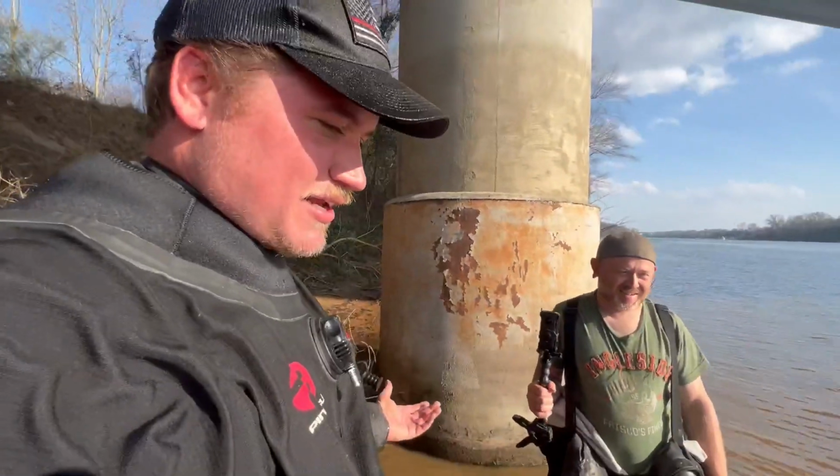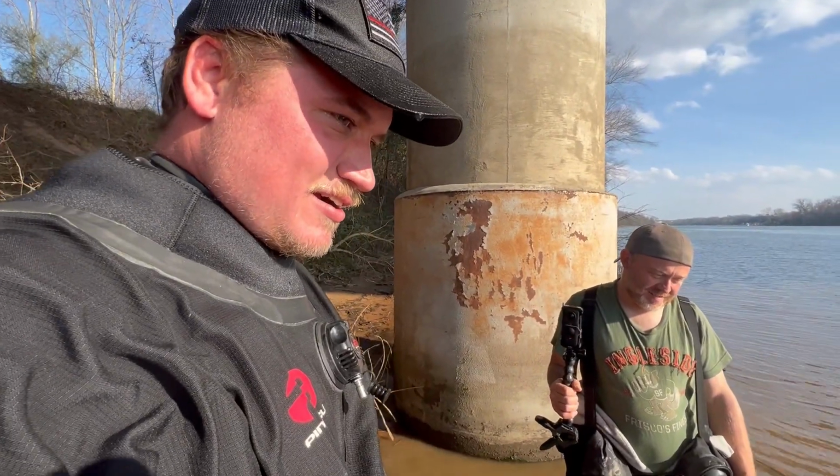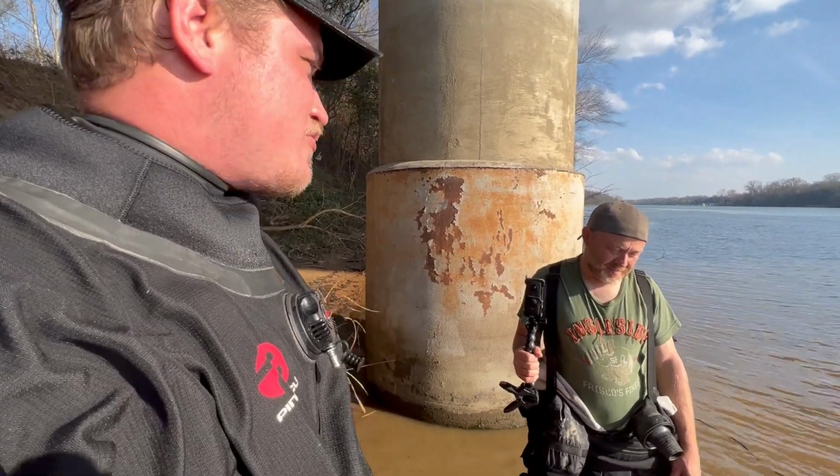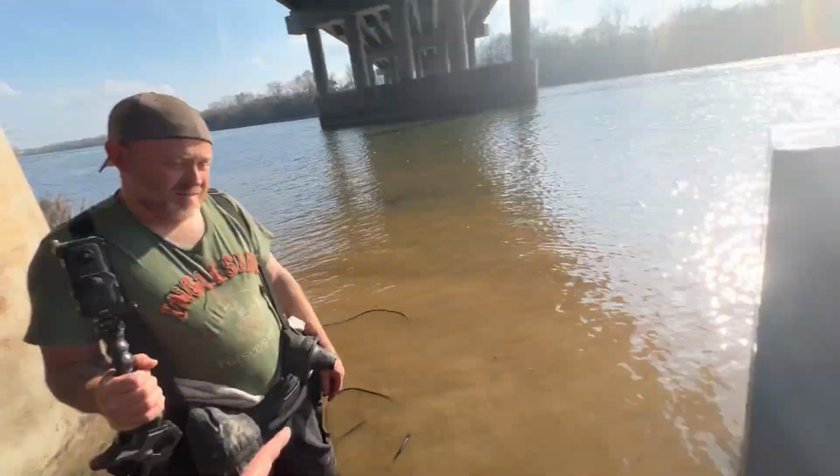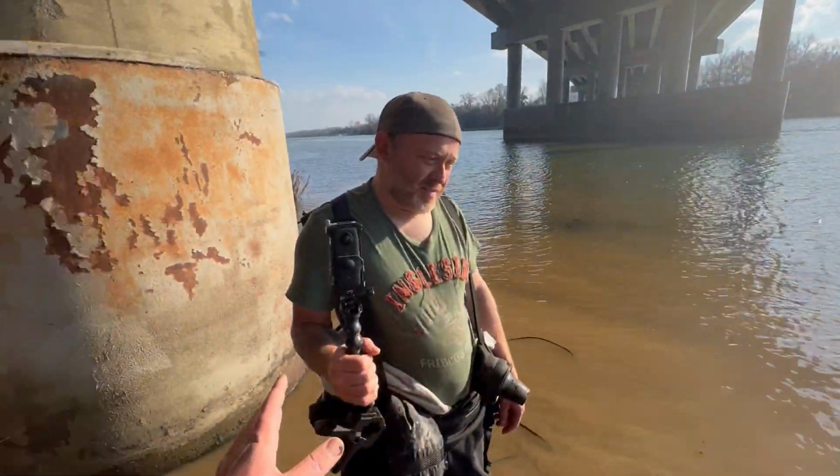I'm guessing they just wanted money. If there's guns, there's probably still guns in there. We don't have a very big boat though. This is like half the size of our boats. So the question is, can we get this up in the front and take it back without popping our boat?